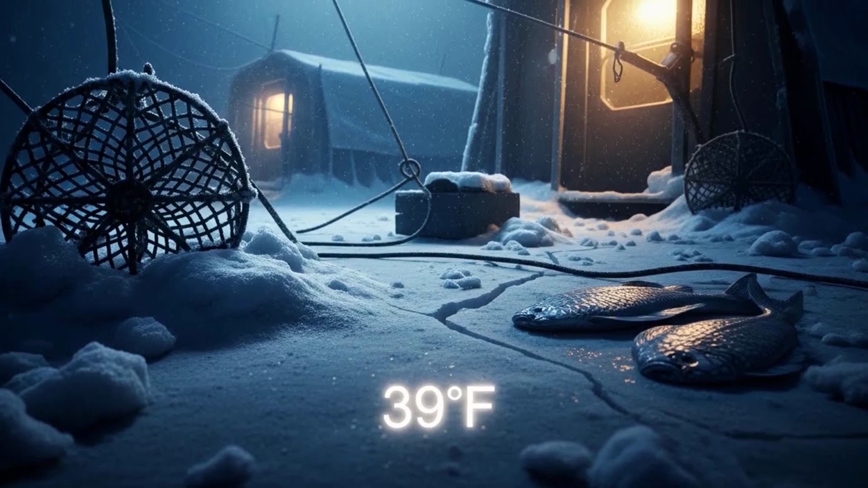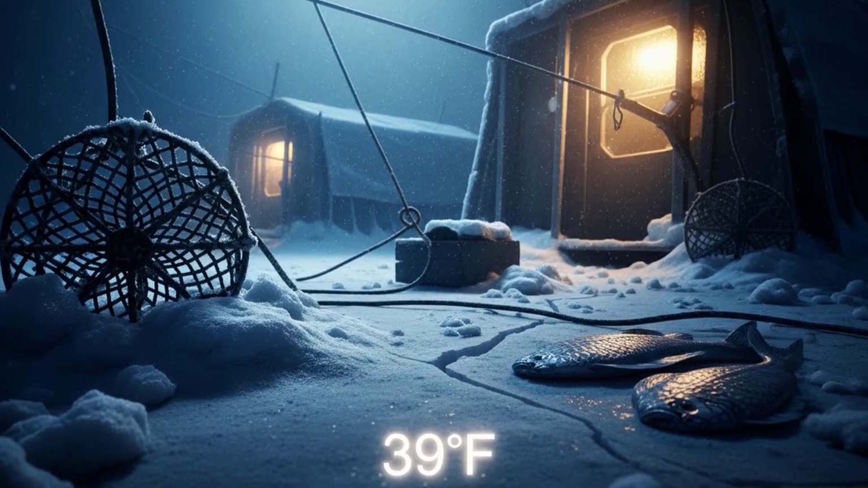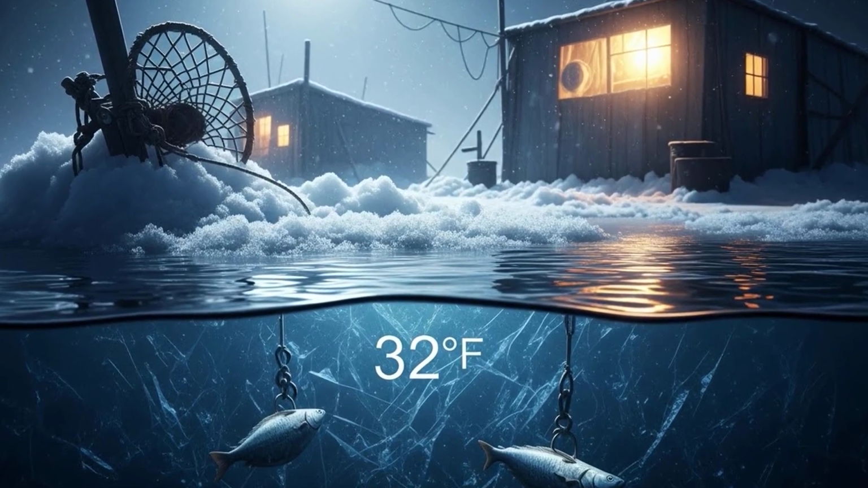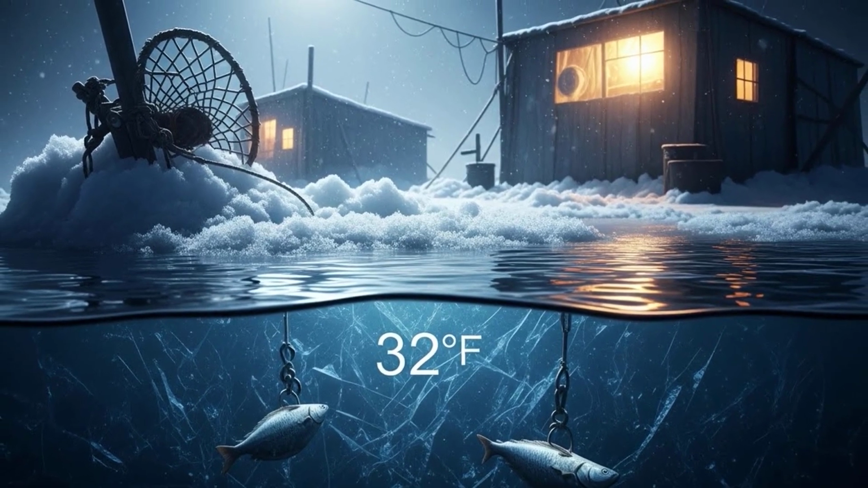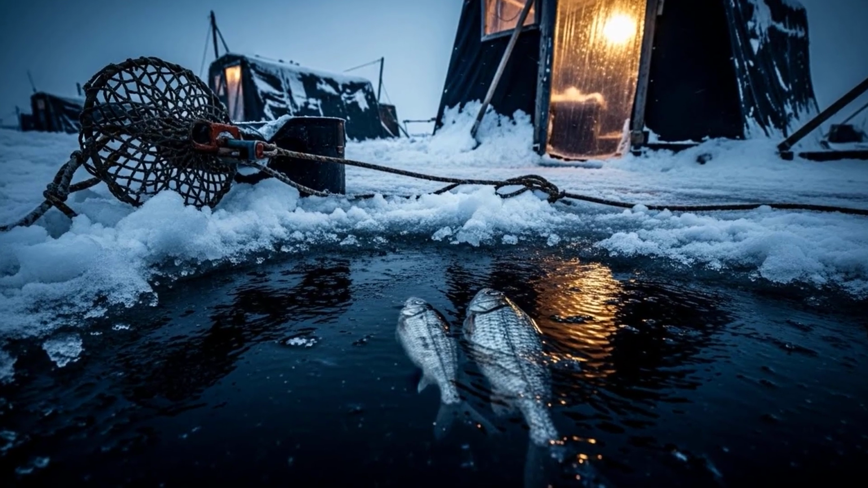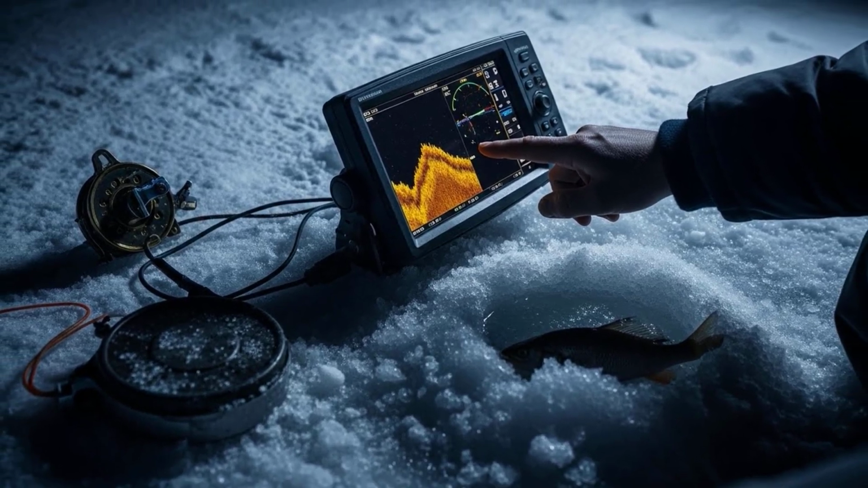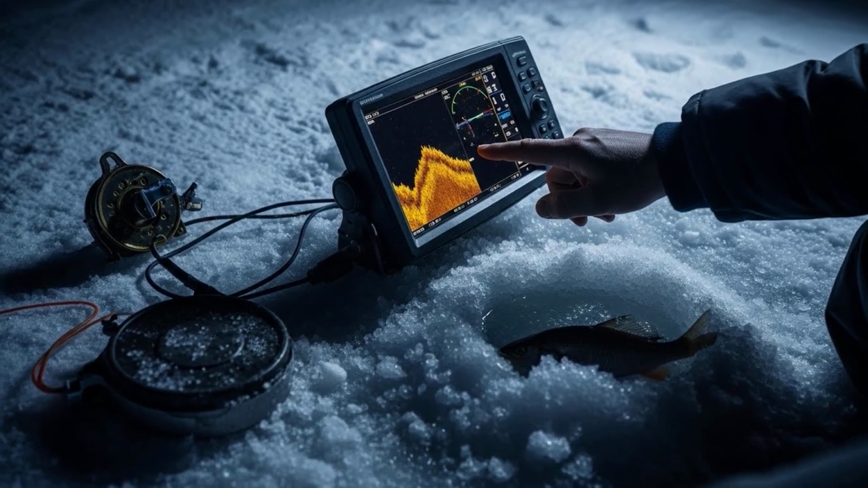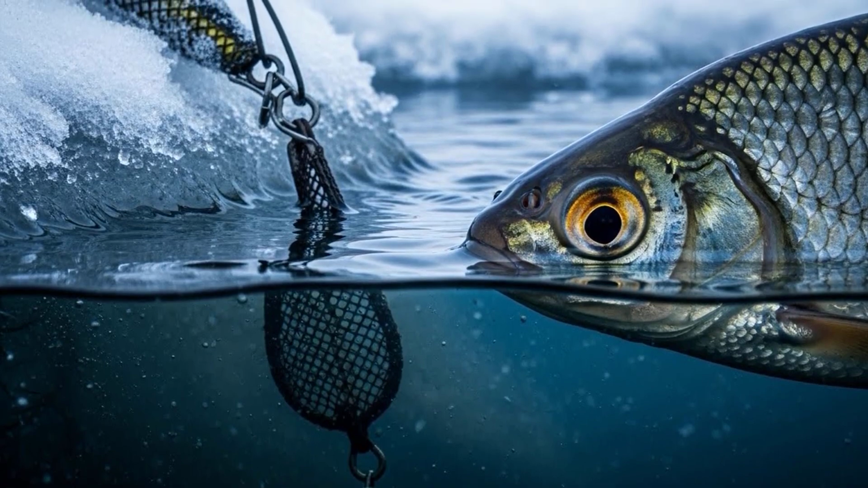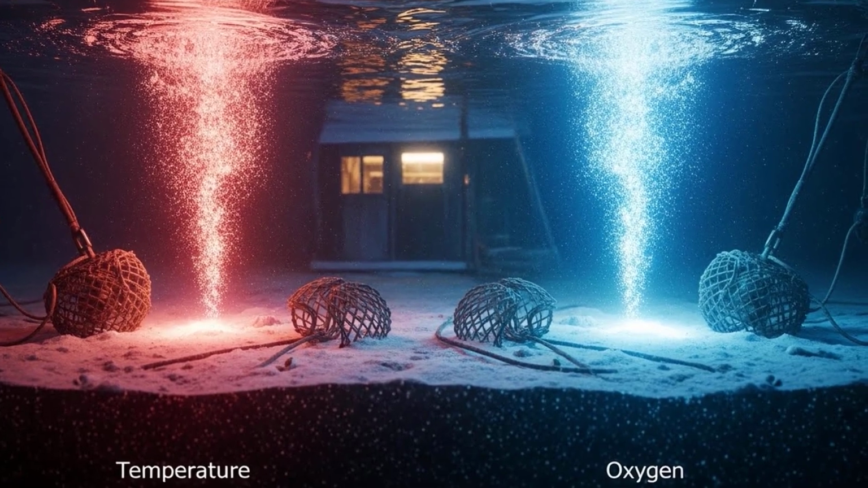So technically, the old-timers are right. The warmest water is indeed at the very bottom of the lake. The water just below the ice might be near freezing, 0 degrees Celsius or 32 Fahrenheit, while the bottom is a relatively balmy 4 degrees. This scientific fact is what has propped up the fish-on-the-bottom myth for so long. It seems logical. If you were a fish, wouldn't you want to be in the warmest water available? The logic is sound, but it's missing the other half of the equation.